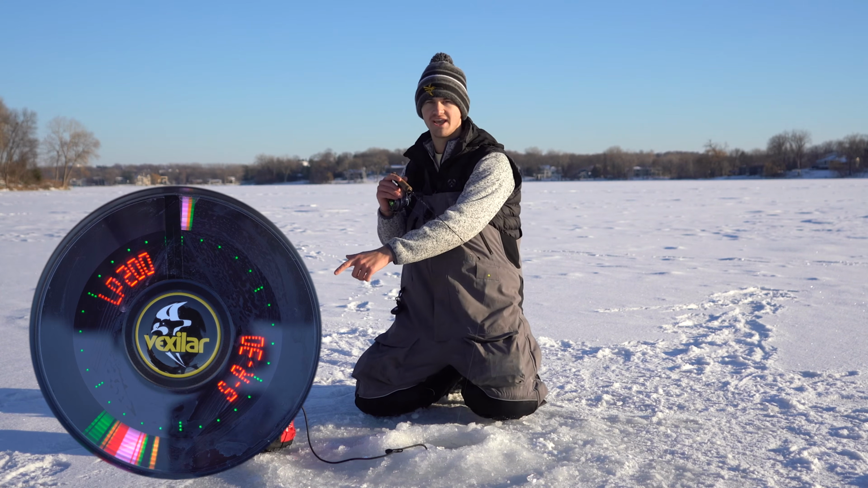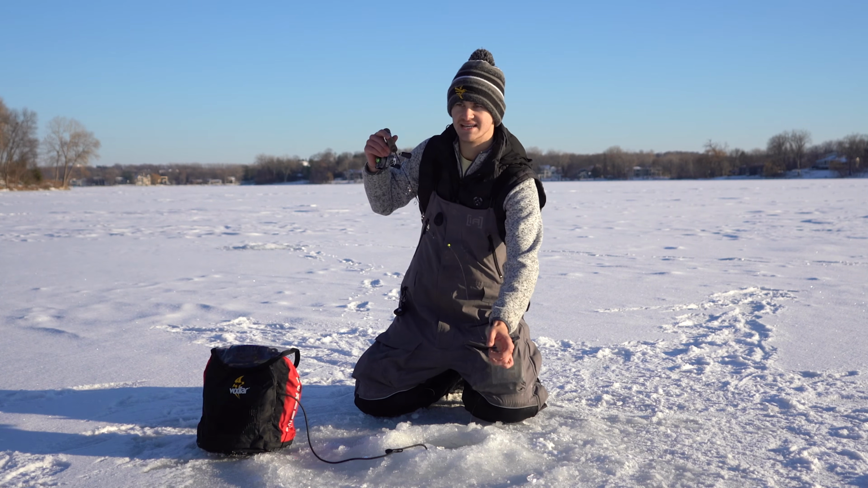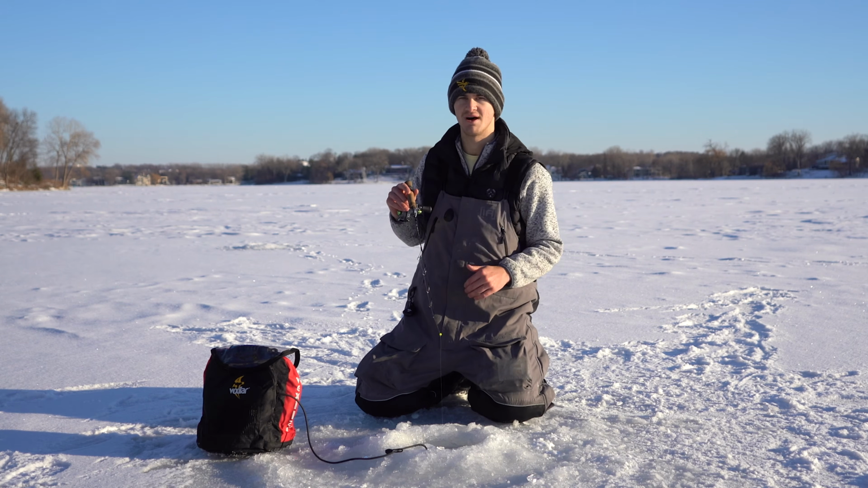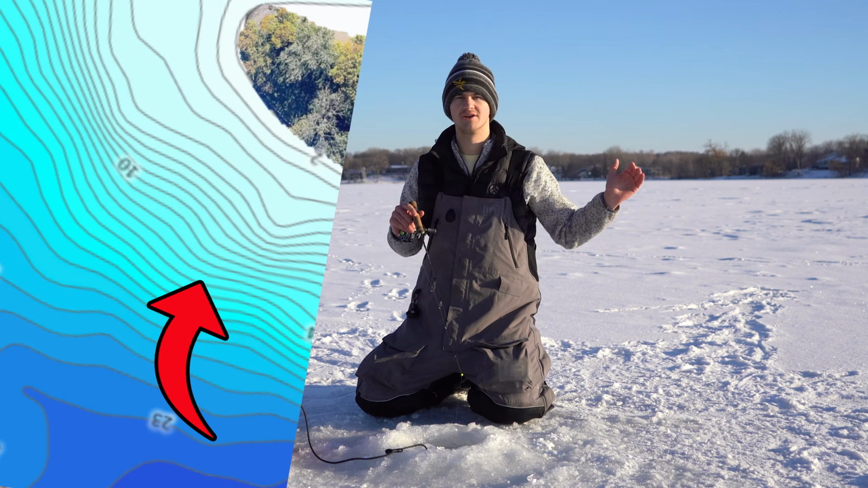I got the Vexilar cam as always so you guys can see what I'm seeing when I'm seeing it. Today's lake is in the metro. We are just fishing a super small lake here. We got 30 feet max depth. I'm sitting on a drop off today. I looked on Navionics and I found a nice drop off from 7 feet all the way down to 25.